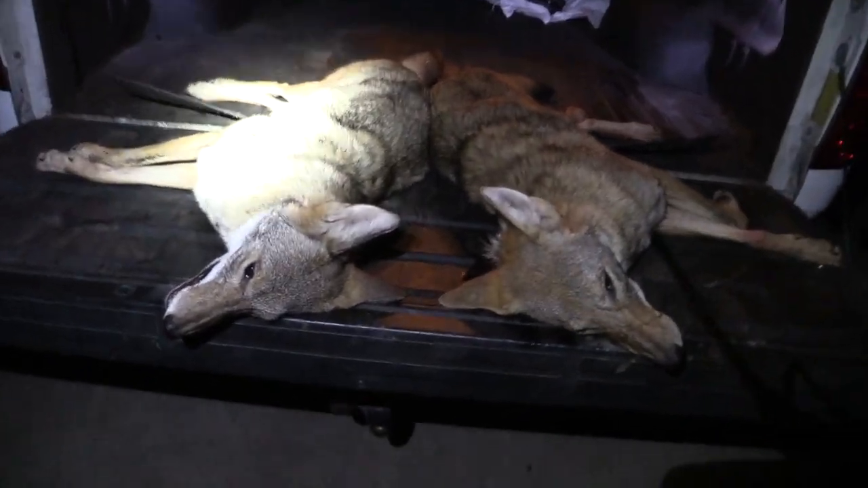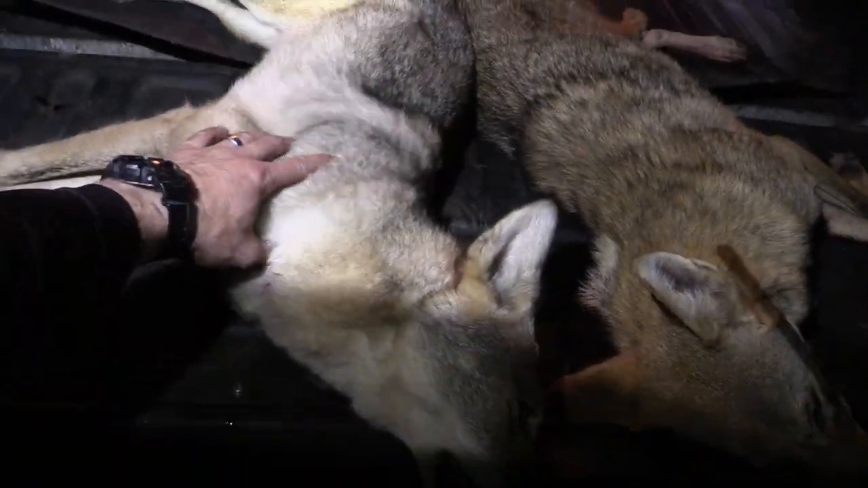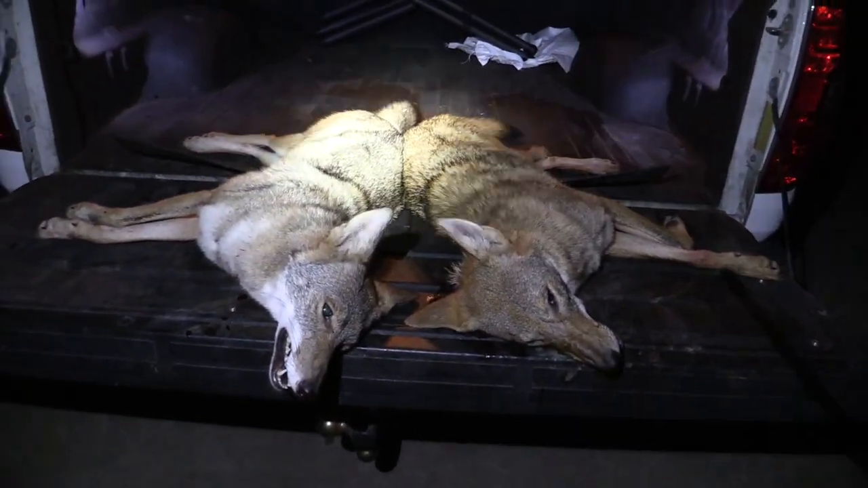Pretty dogs, man. I can't get over how beautiful this female is. She's got a lot of white, a bunch of white in her. I mean, you can see these markings that go all the way around. That's just what's so cool about these coyotes. They can be so unique, and it's just so fun to shoot these things. Well, what an awesome little trip.